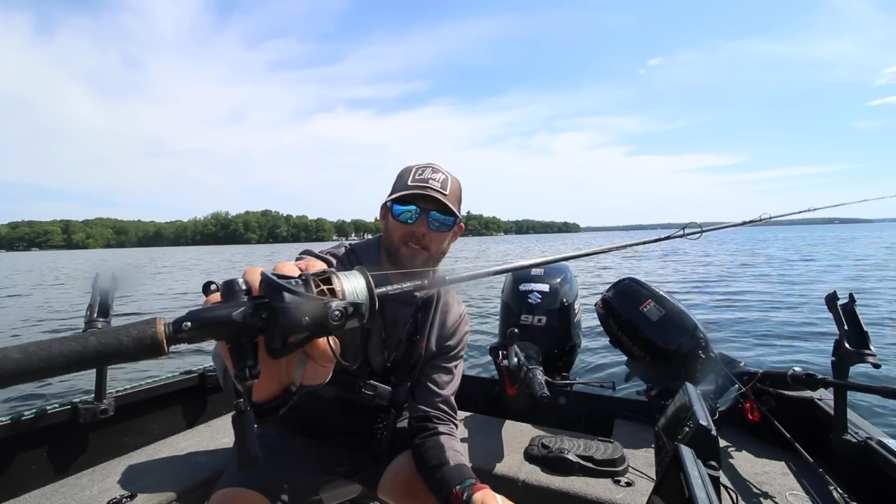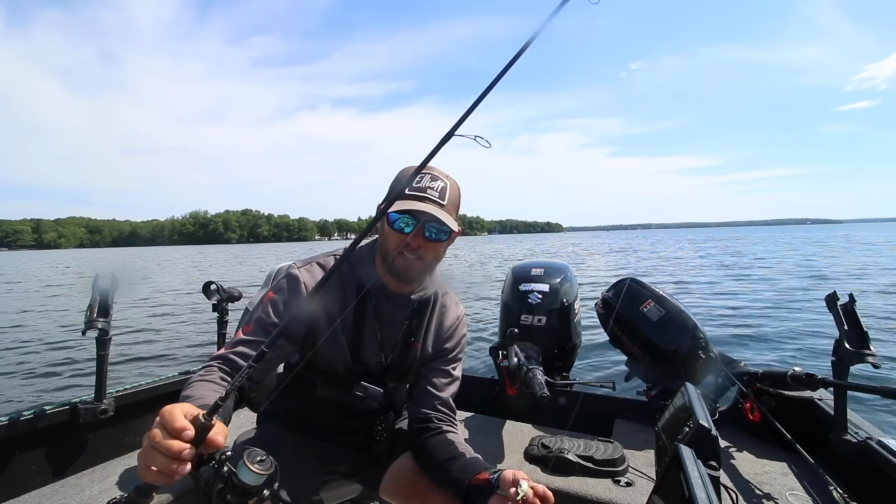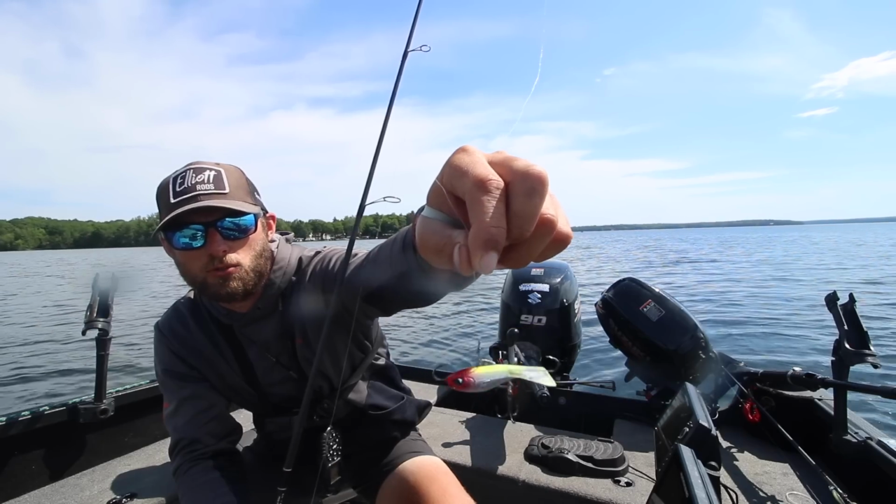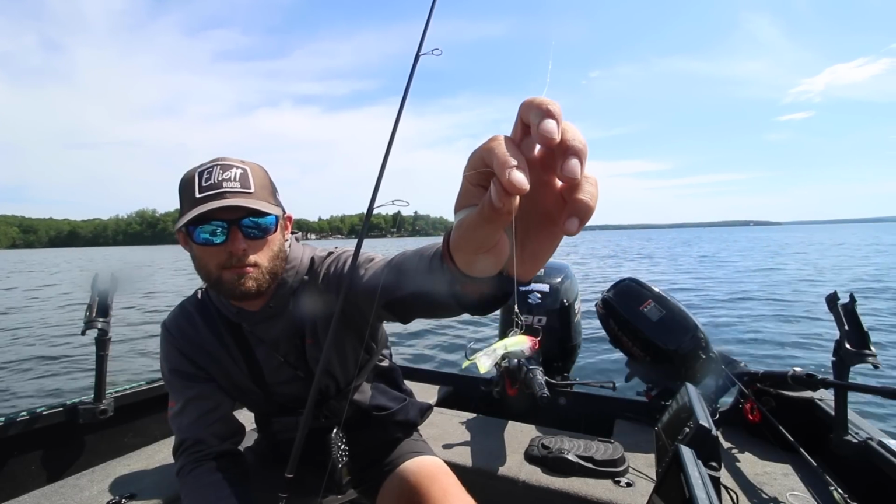On the bottom end, we got the Pflueger Carbonex 2000, just my classic walleye reel. And if you guys want to pick any of this stuff up, I'll go ahead and obviously link it below. But that's the deal. I always like running snaps in these, and definitely on the Acme Hyper Rattle, you want to snap this on because the line tie is meant for a snap. It's not meant to be tied on.